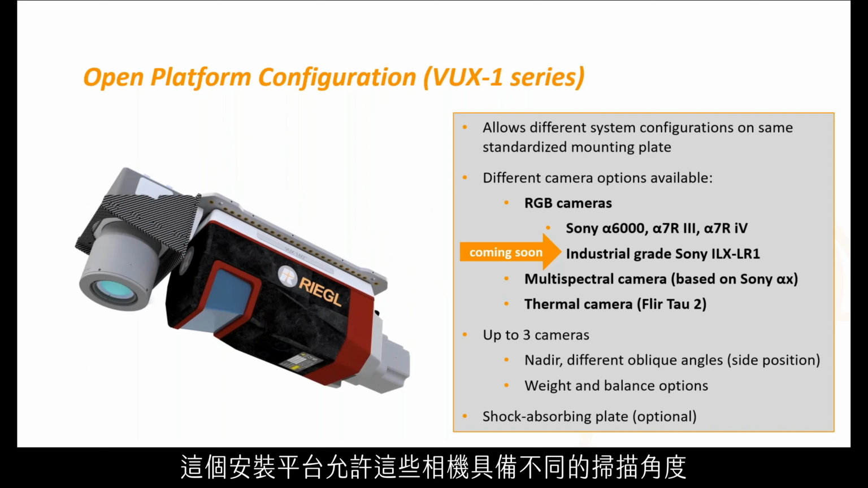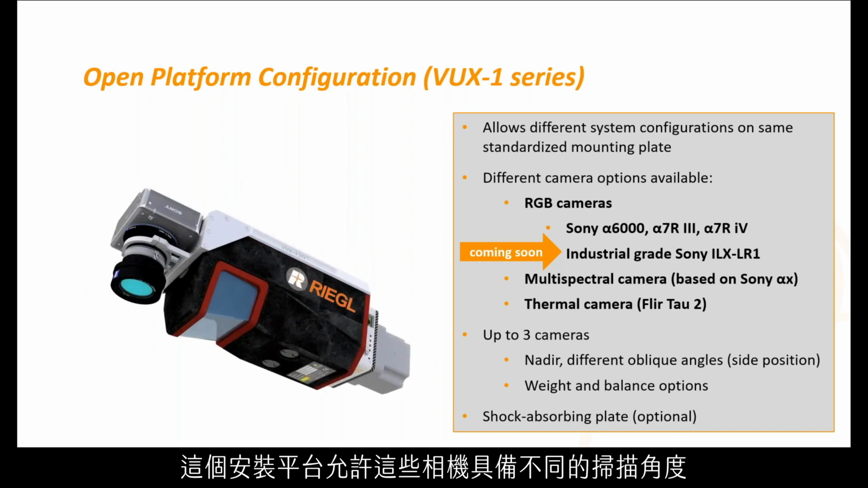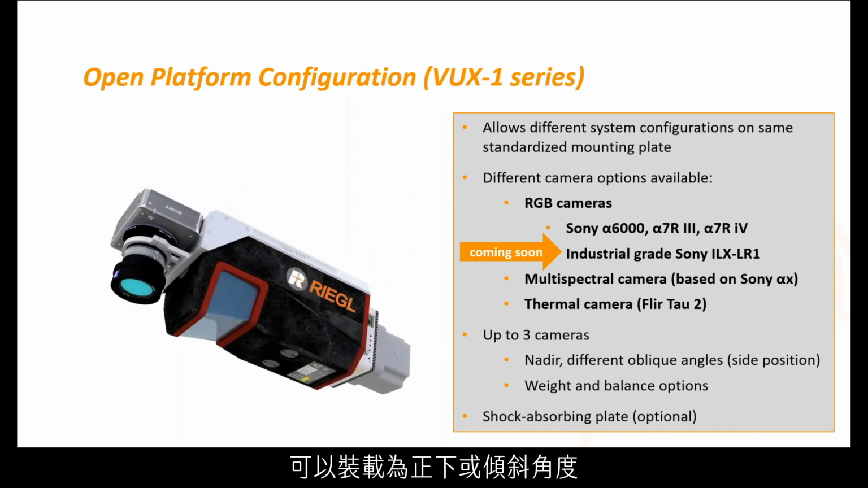This mounting platform allows for different scanning angles with these cameras, allowing for nadir and even oblique angles, weight and balance options, and we also have a shock absorbing plate.